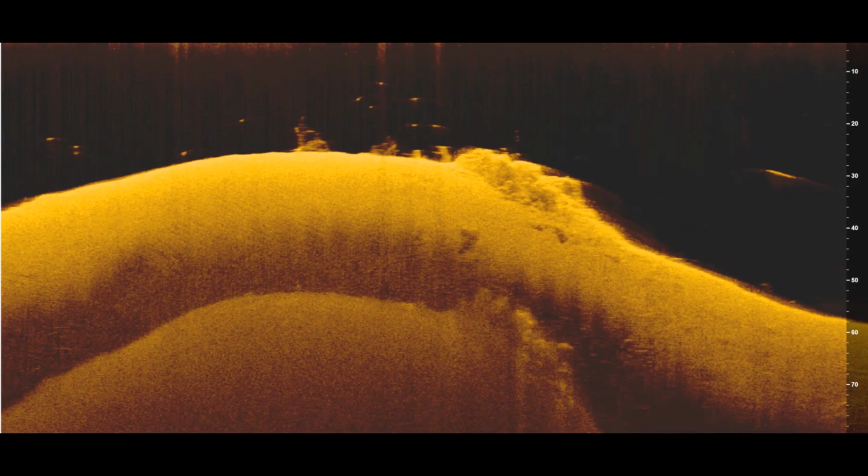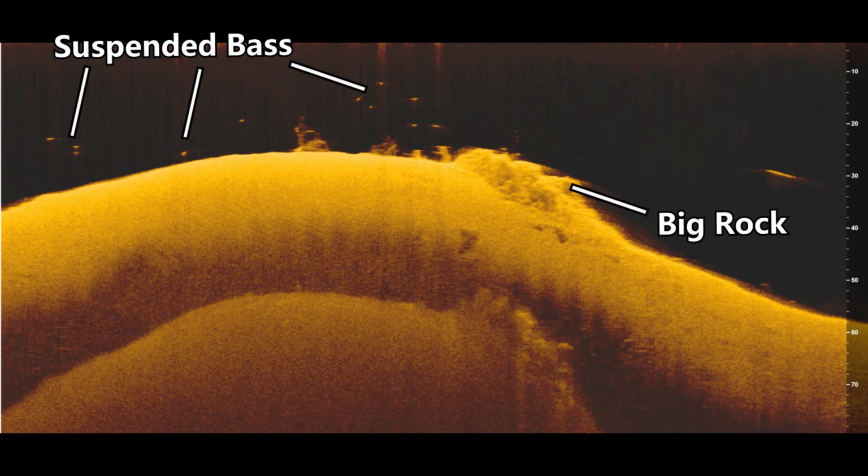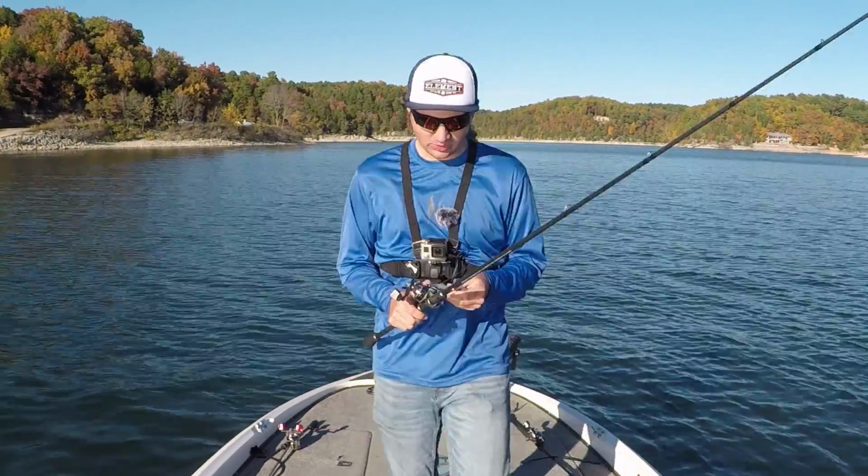And here's an image from the down imaging from my Humminbird Onyx unit. As you can see, there's a really big rock here, or a rocky patch. There's also some brush. And right here in the black space, you'll notice some little dots, and all those little dots are suspended bass. Whenever I see these little dots up over the top of cover like these trees or this rock, I know I can probably get them to bite on a swim bait or some sort of bait that targets suspended bass.